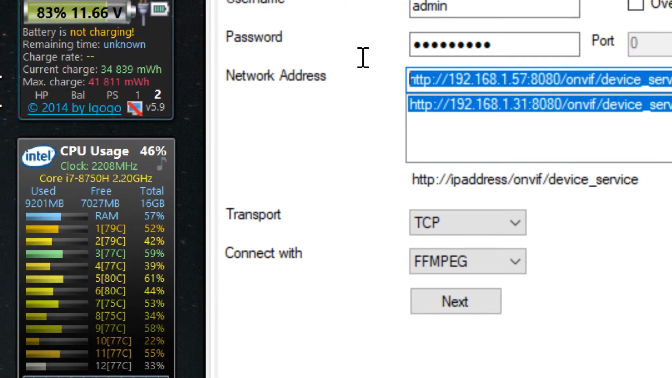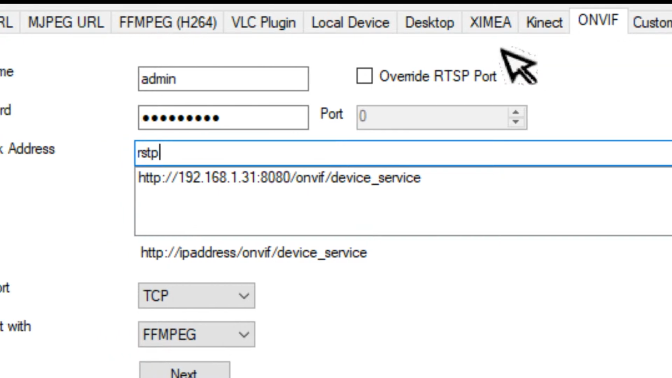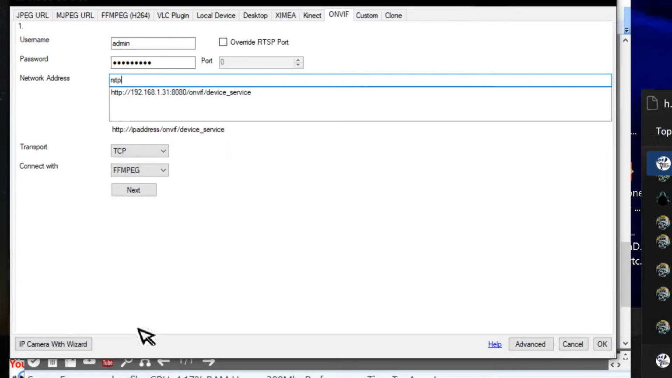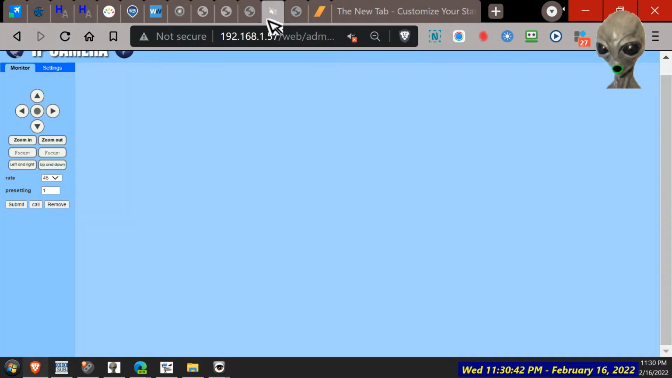Up here. STP. Nope, hasn't brought up any list. Device plugin. I don't know. That's complicated. Let me just have a look at the settings.